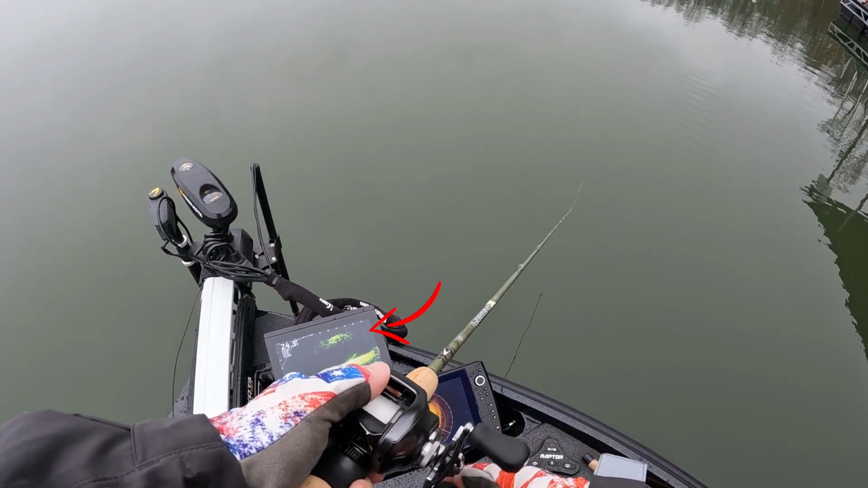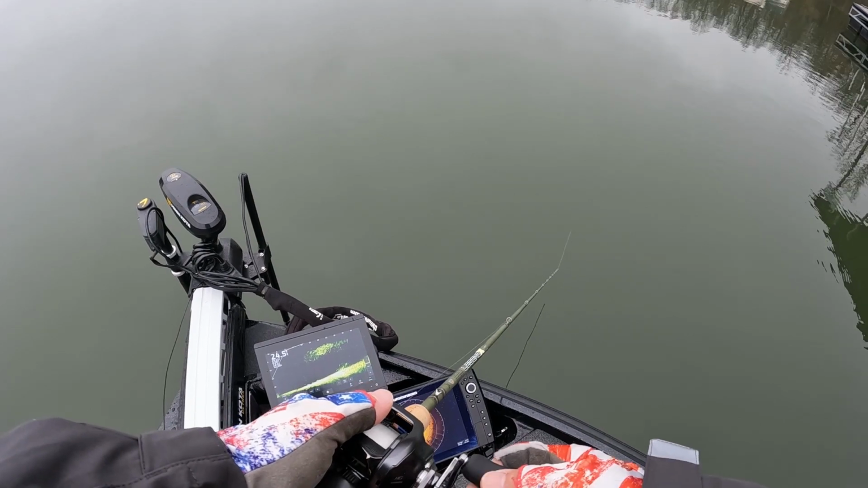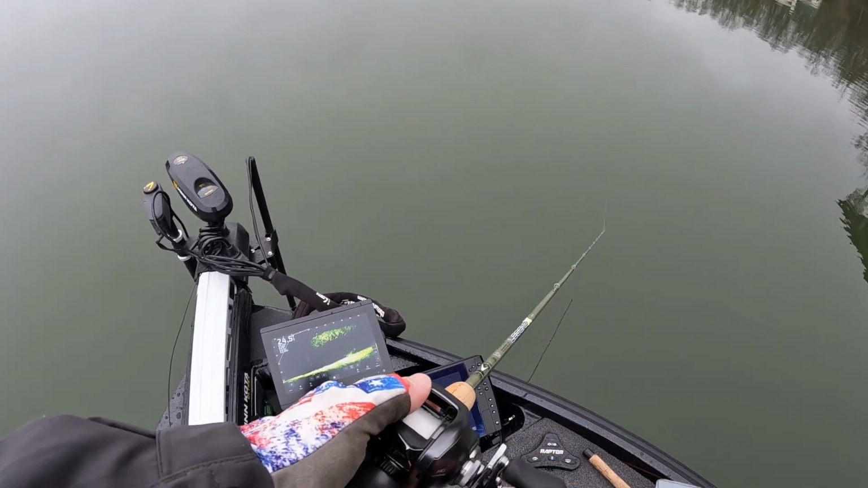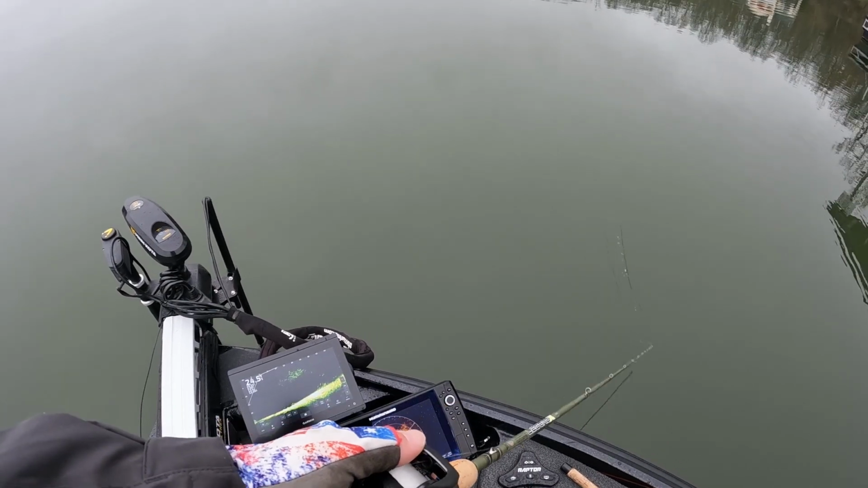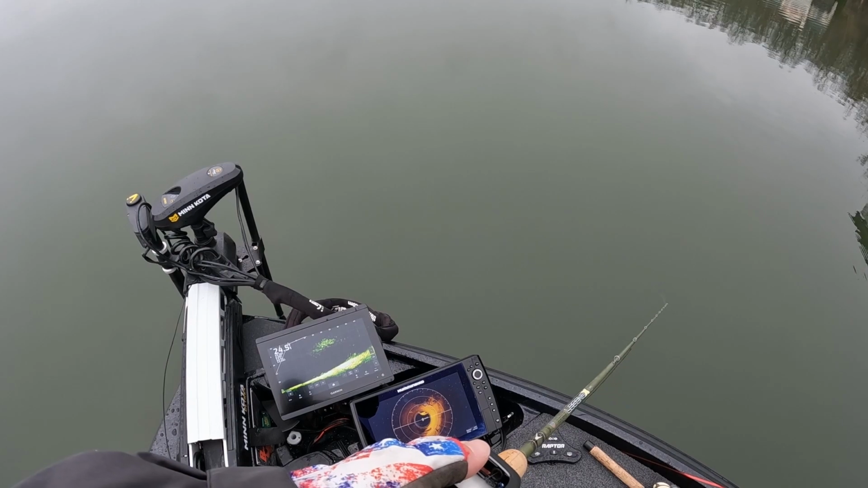Okay, I'm at 30 feet. Going through that ball of shad there. See it 15 feet out there.